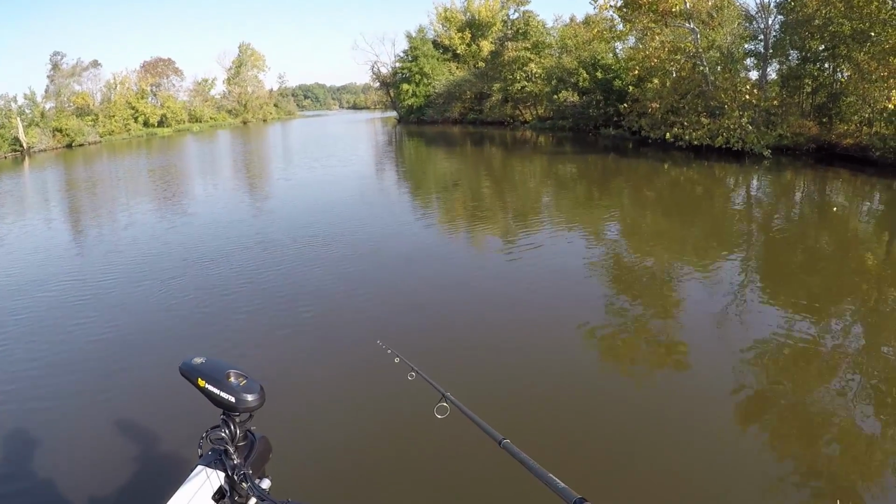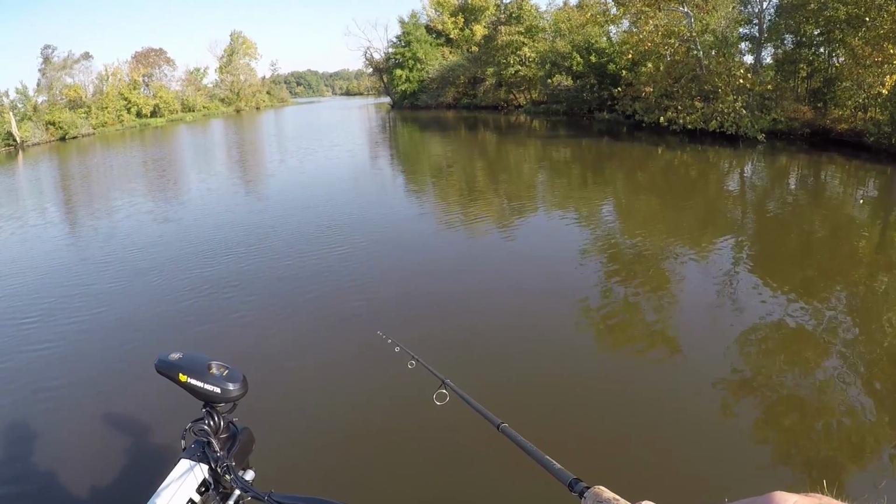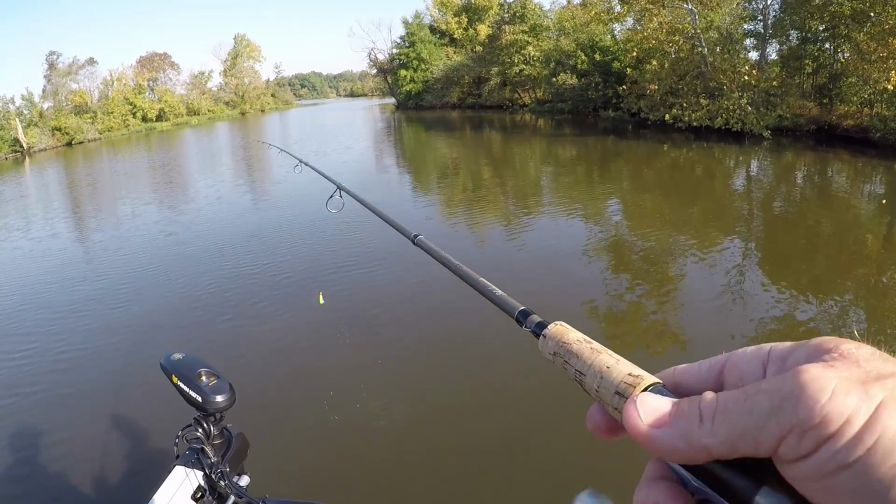And you got to hit the stump for them to hit you. I might have been off a couple feet. If you're not hitting that stump, they're not going to hit you. I can tell you that too.